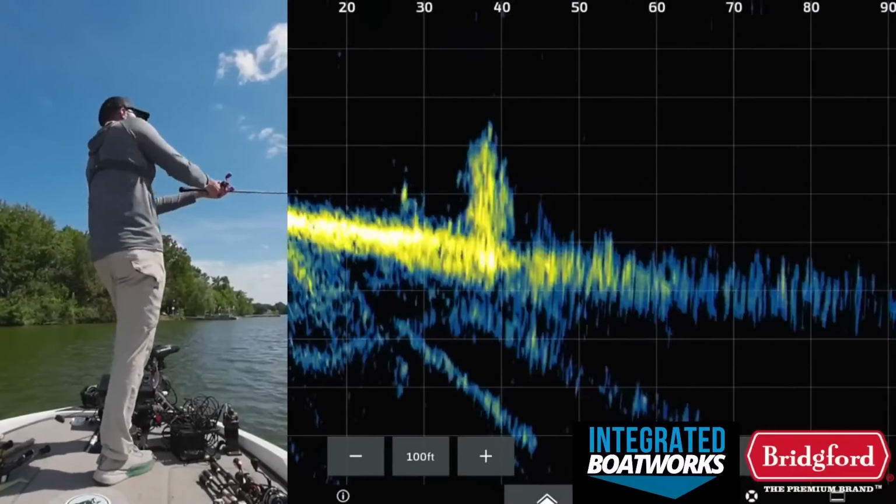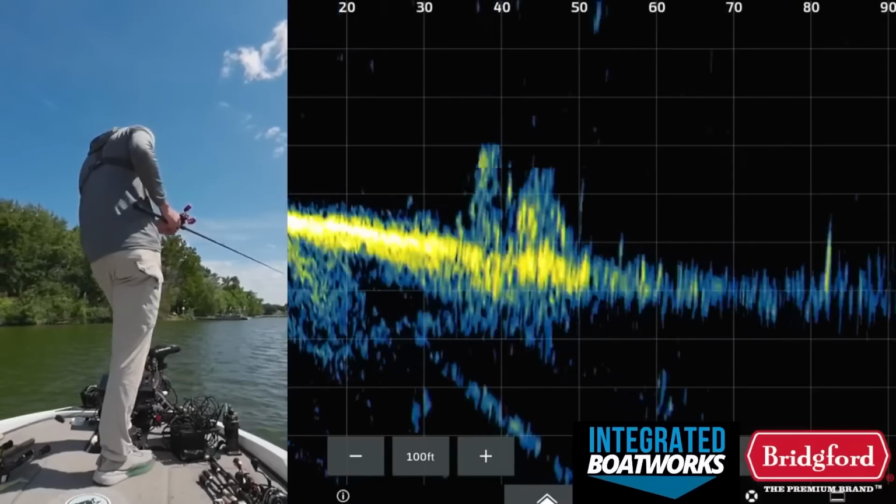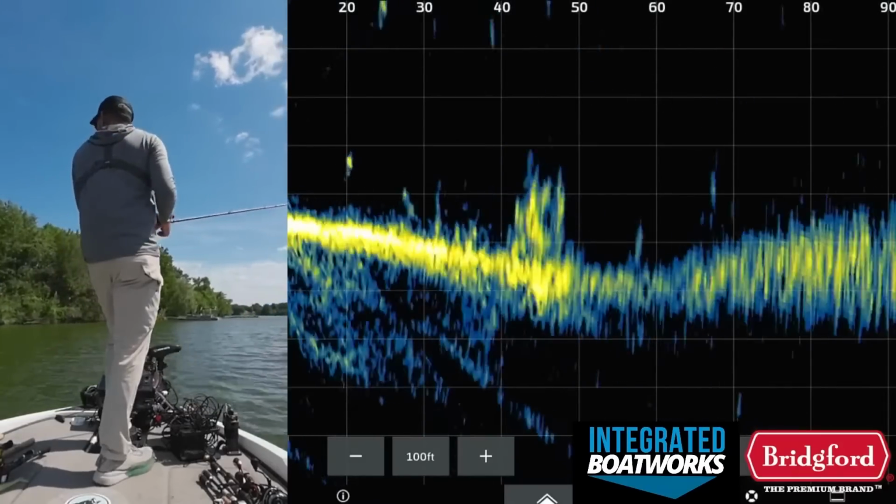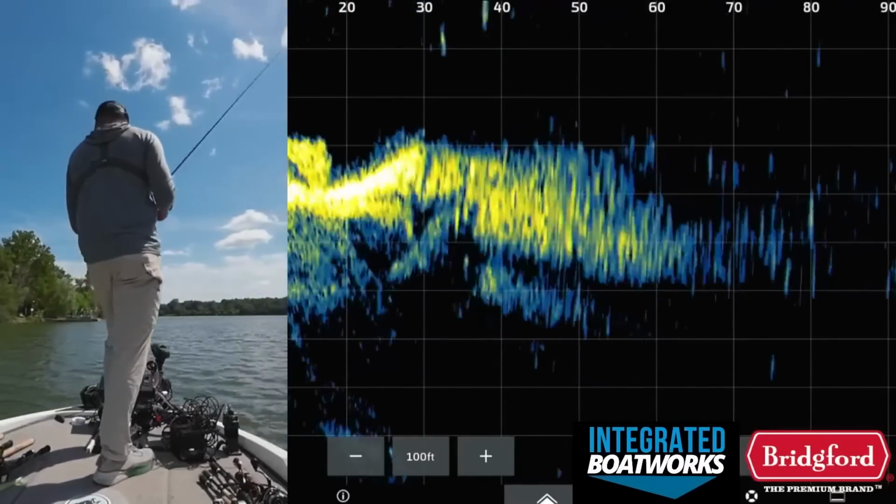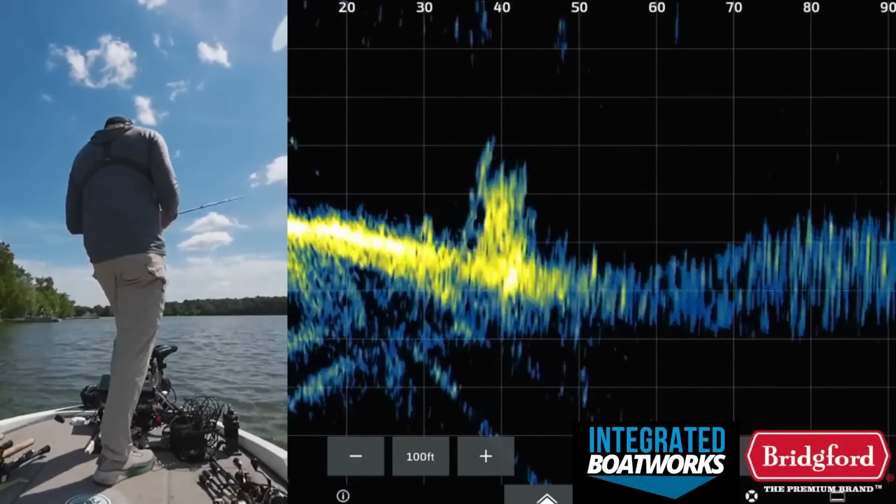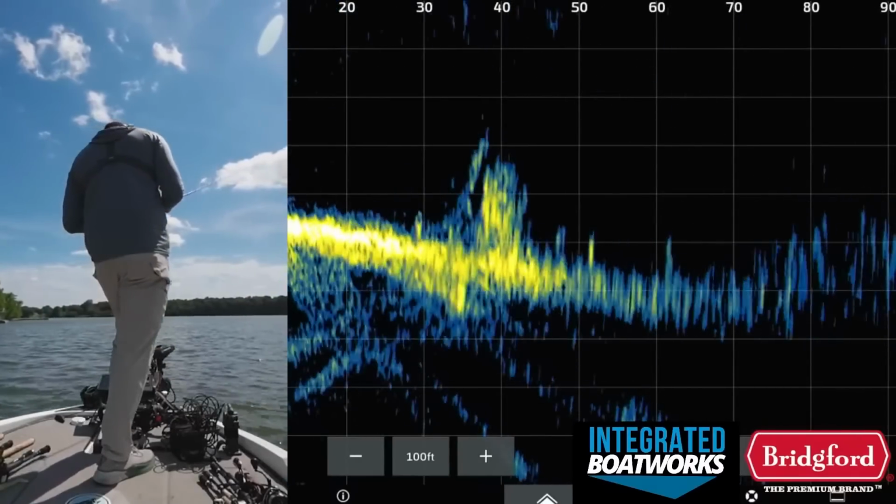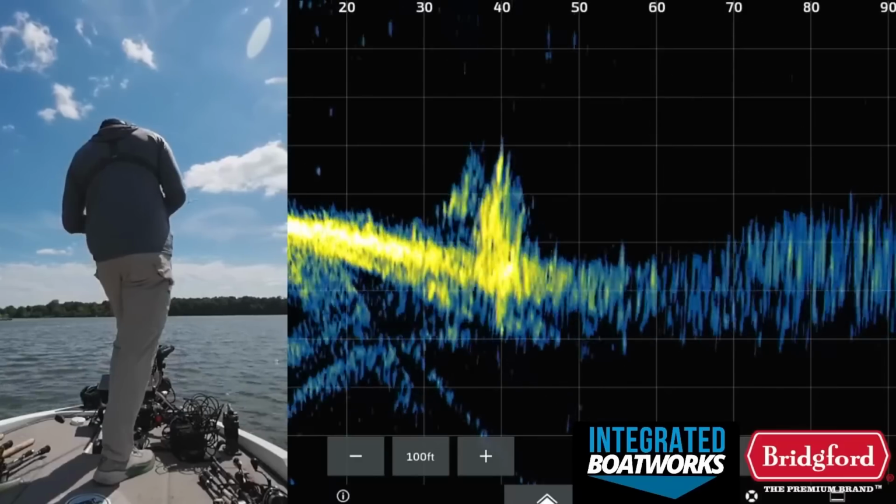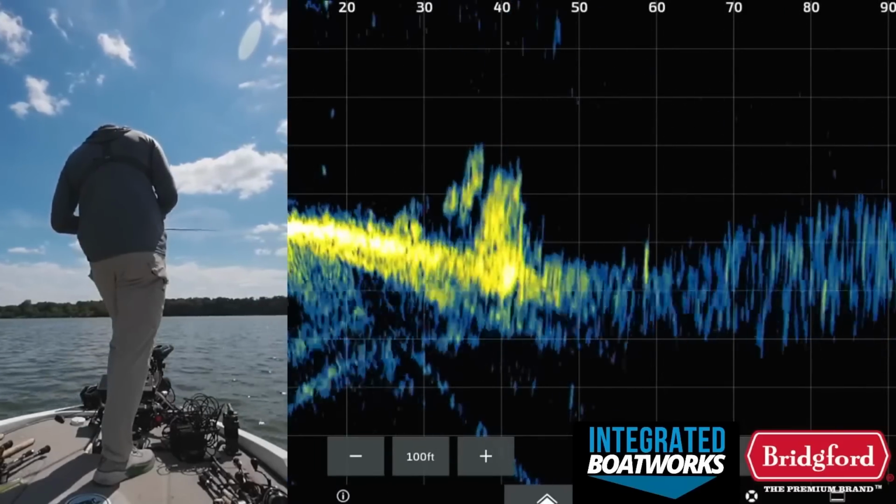Come on, fish. Huh. Fish is busting on the bank up there. Something's on the bank up there. Apparently they're not all out here in this brush. Come on, fish. I see you down in there.